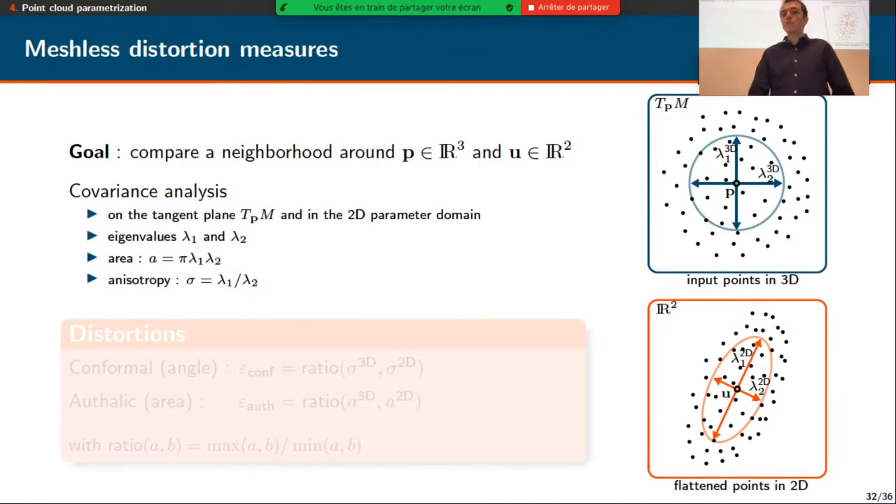So to measure the distortions, we propose to perform covariance analysis on the tangent plane in 3D and in the 2D parameter space. So we have two covariance analyses that give us two ellipses that we can compare. So we will compare the area of these ellipses and the anisotropy.